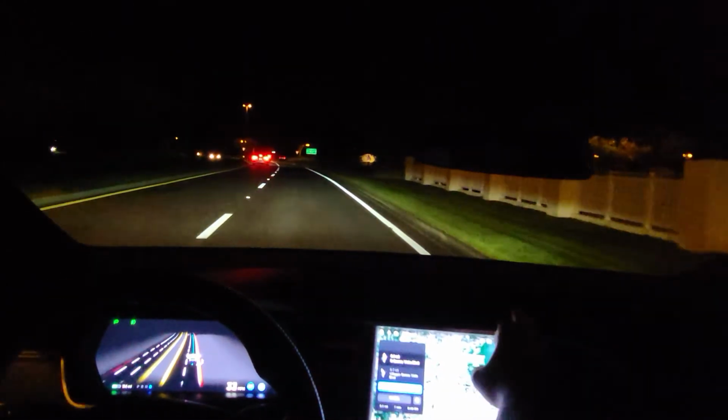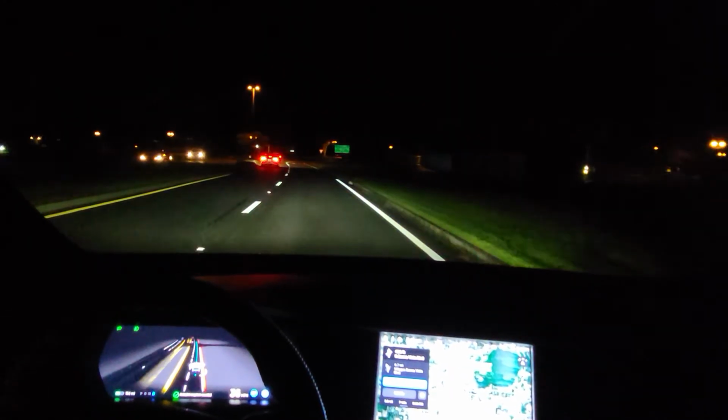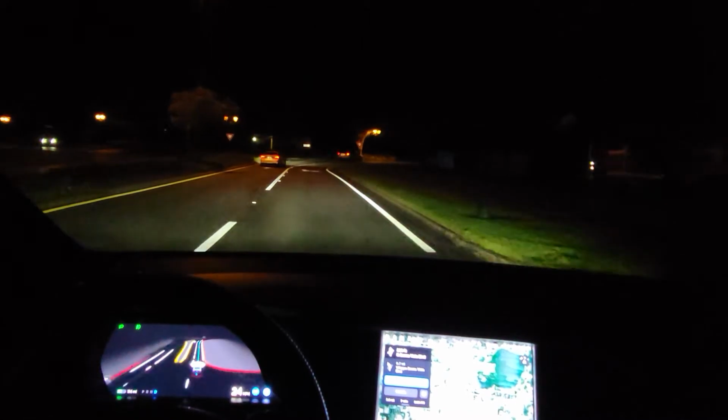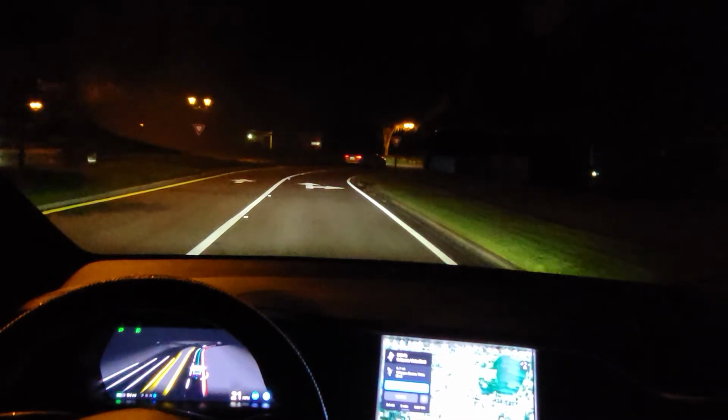We do have a sign on the back of the car. It says car is learning to self-drive, in big white letters.